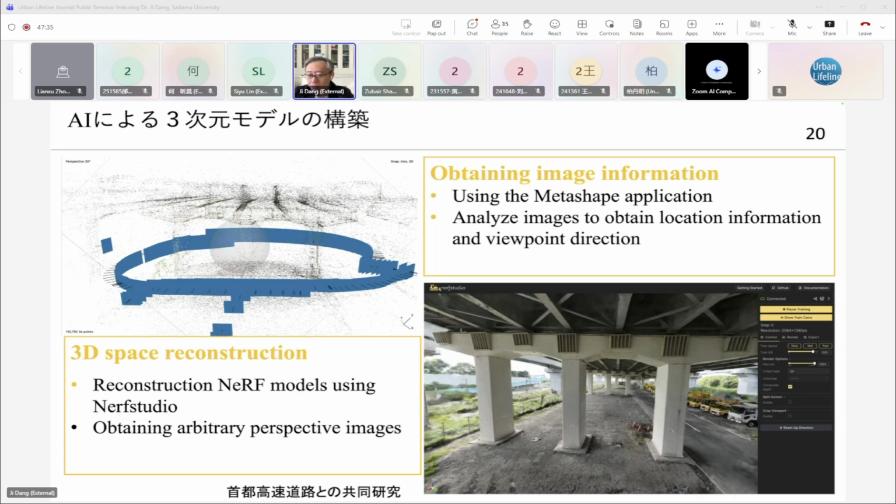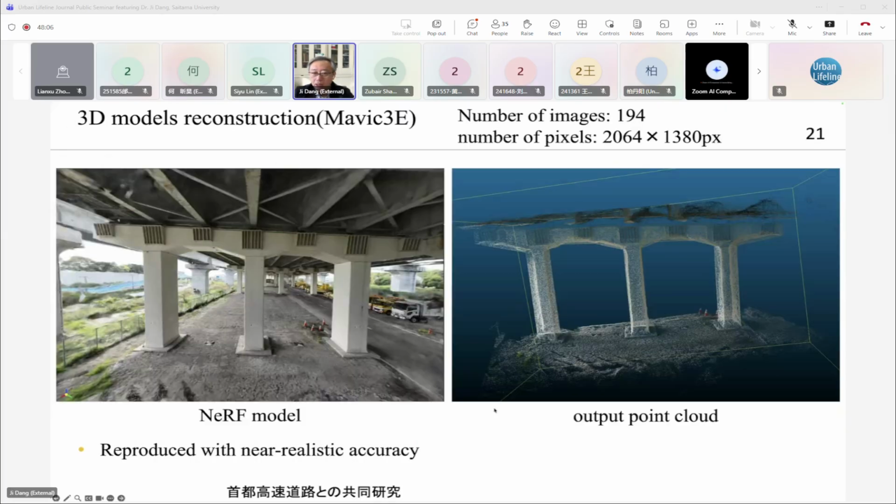Because the rendering speed is quite high, you can do a real-time 3D scene walkthrough, so that you can look not only at a static 2D image, but at a series of 2D images moving so that you can walk into the 3D scene. One method is called NeRF, which is a neural network based method.